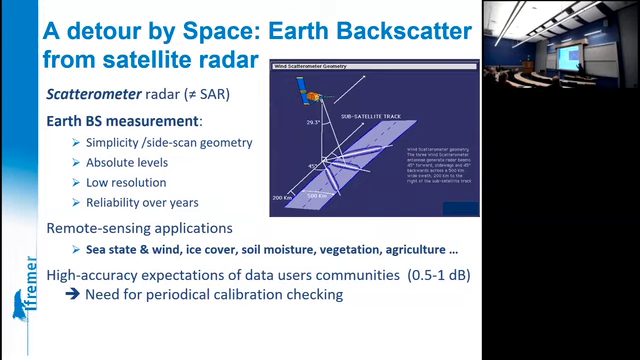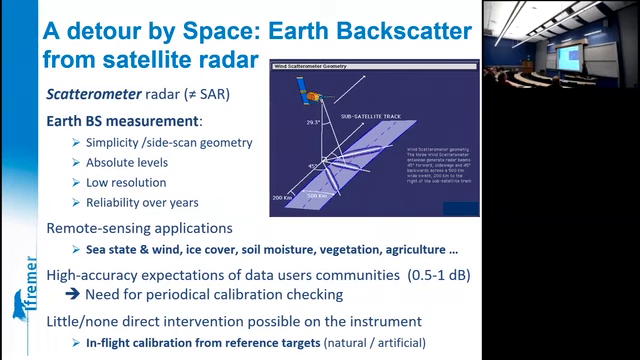They ask for half a dB, possibly 1 dB. This implies that the sensors have to be periodically checked. And of course, with this type of installation, there's no way to start interventions directly on the instrument, obviously, so everything has to be done in flight.